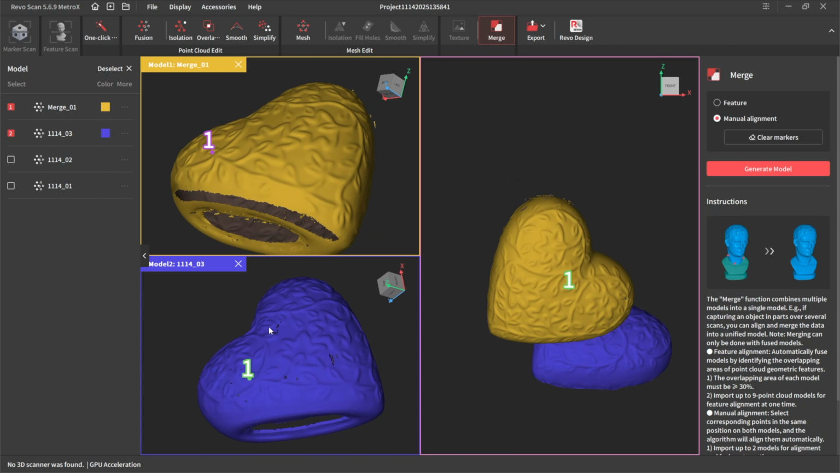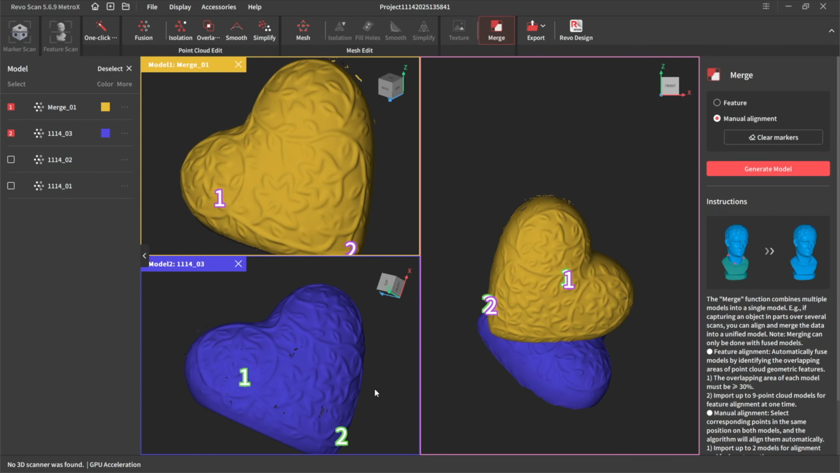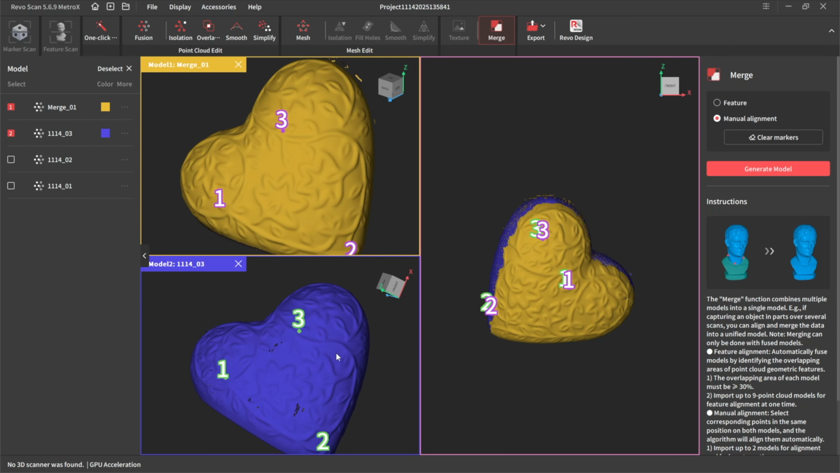Come round here a little bit. That there can be number 2. Number 2. And let's come down to here. And let's say that little leaf there can be number 3. And that can be number 3. And boom. Generate the model.